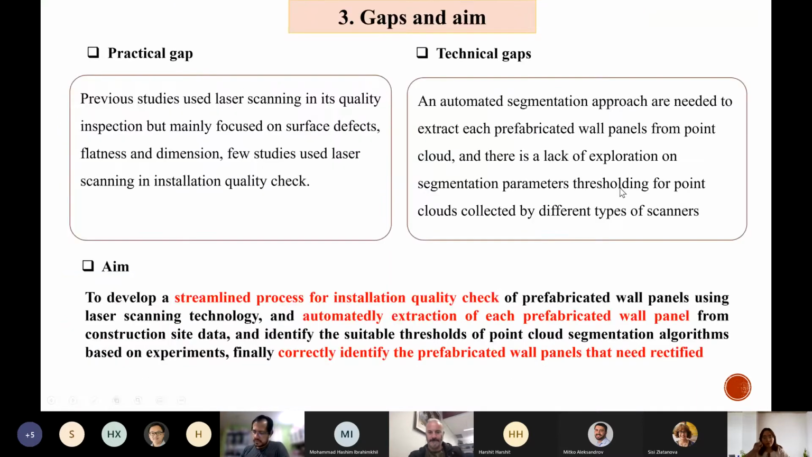So in my research, I intend to use laser scanning for the installation quality check process to replace the manual measurement process. In previous studies, they have also used laser scanning for quality checks, but they focused more on surface defects, flatness, and dimensions. Few studies have used laser scanning for the installation quality check.